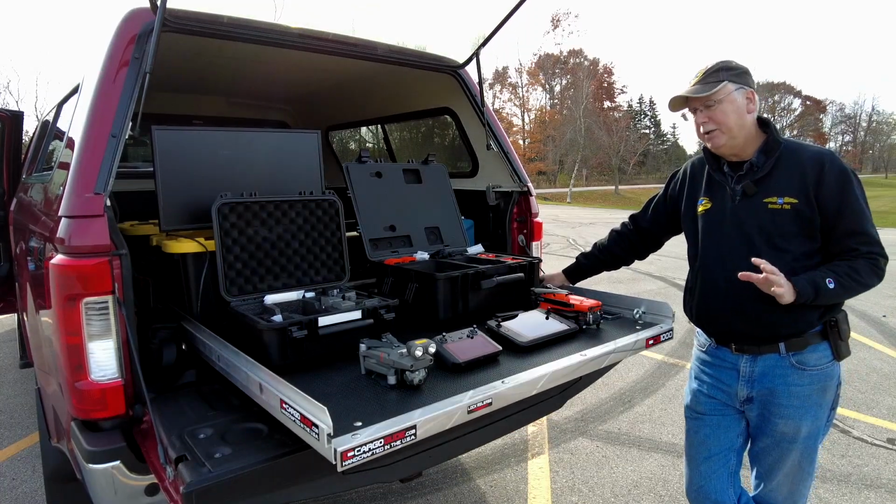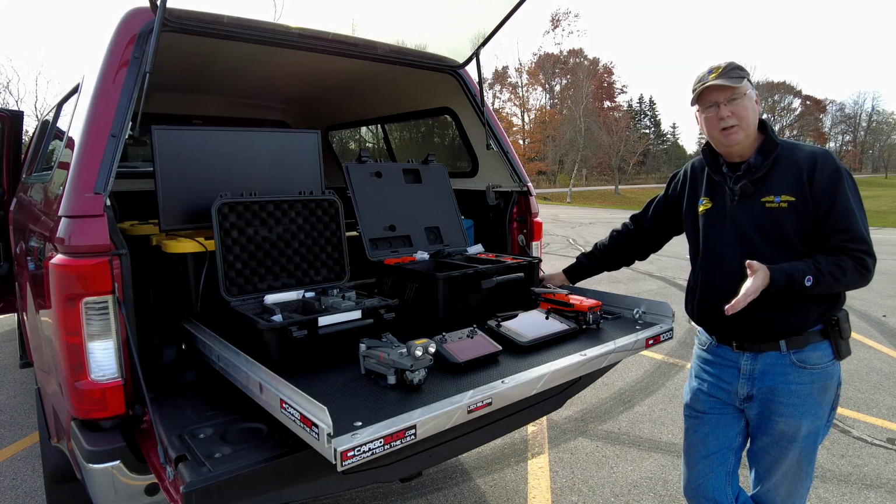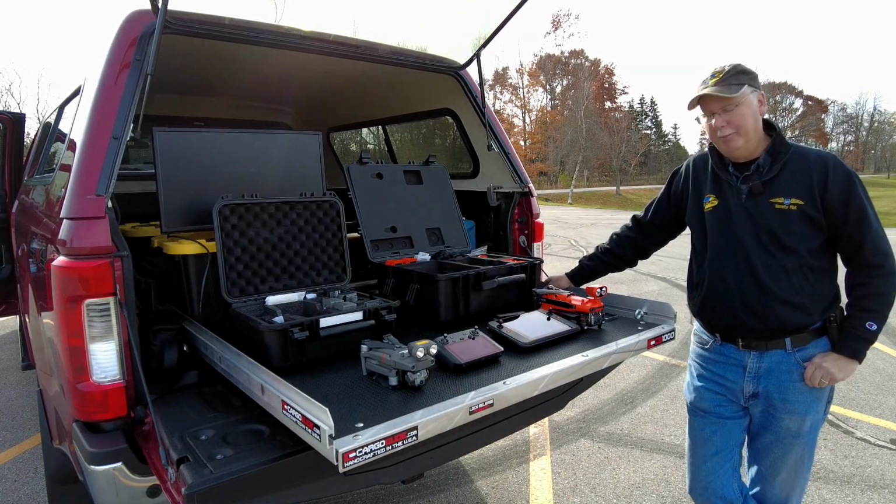So I'm going to start by talking about the similarities of these two systems, and then I'm going to talk about the differences. So let's get started.